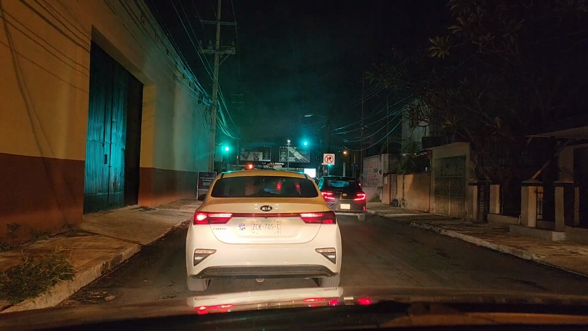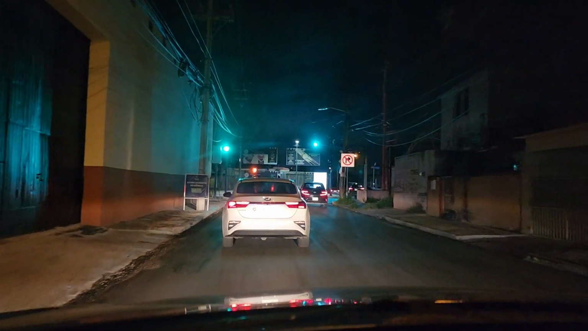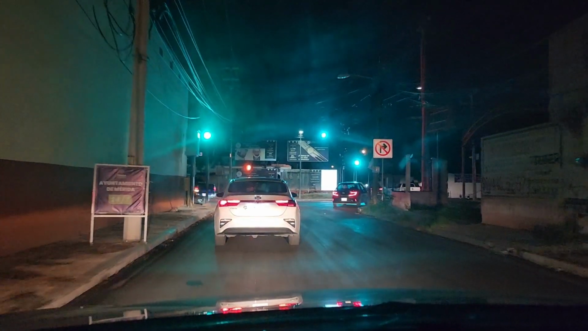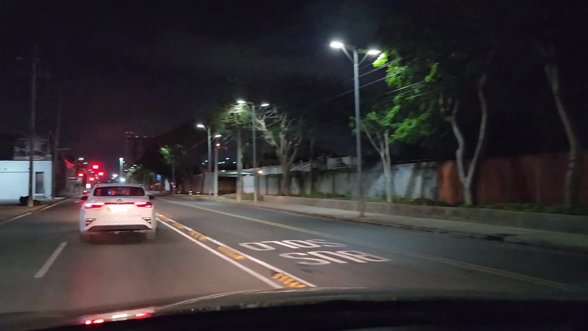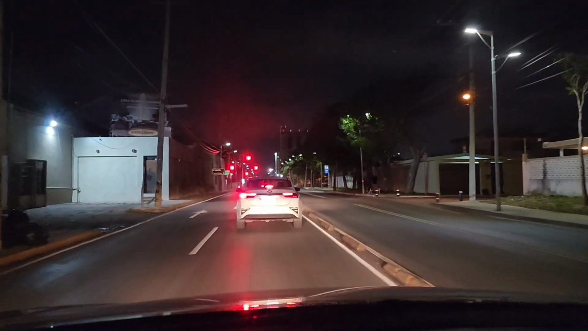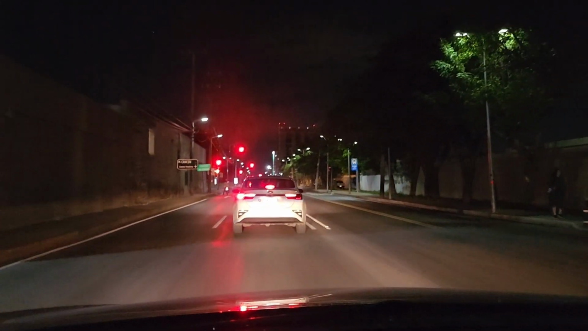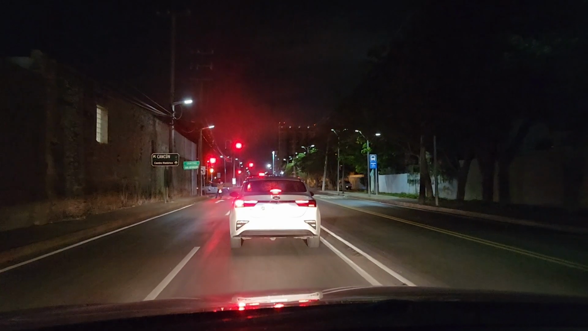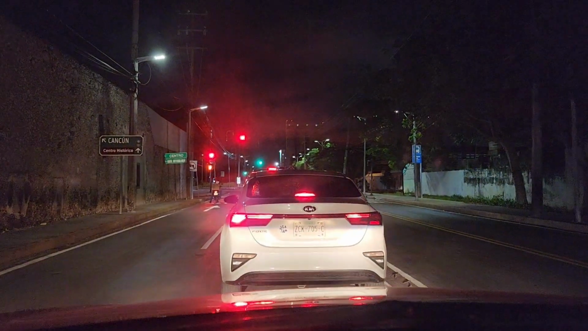So that kind of makes sense. See people, it's what, 8:30, people outside walking their dogs. They tend to walk their dogs even later.